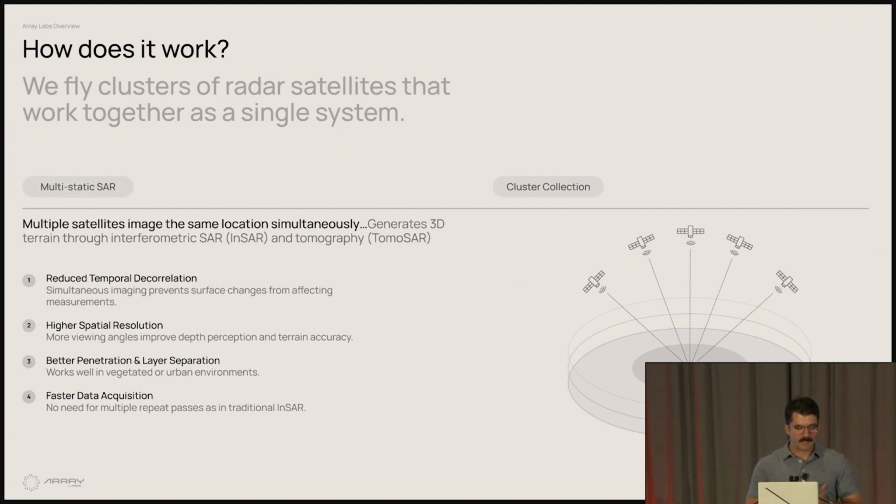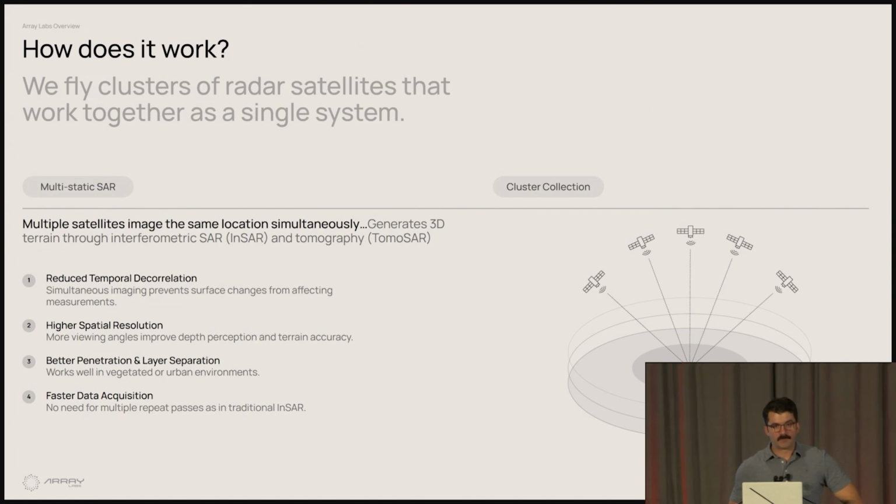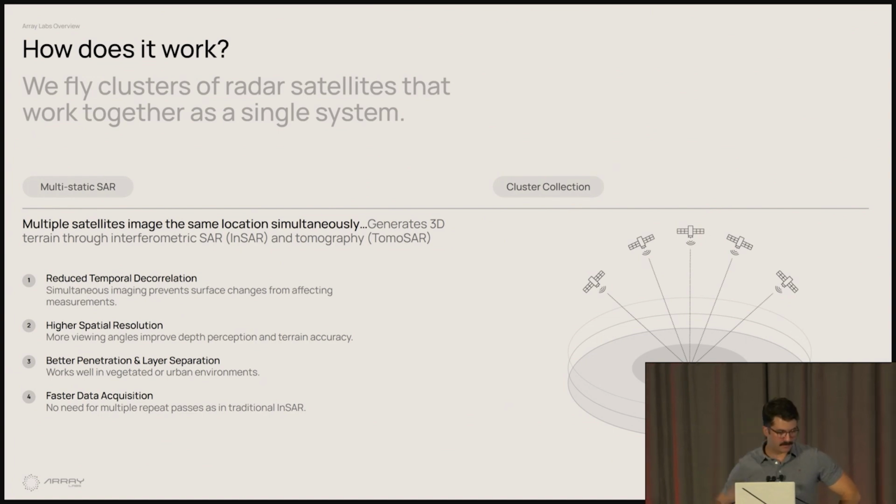Effectively, I think the key concepts to grok with our system and what we're doing differently: we are a synthetic aperture radar system, which effectively means taking multiple measurements over a flight path to effectively simulate a much larger aperture.